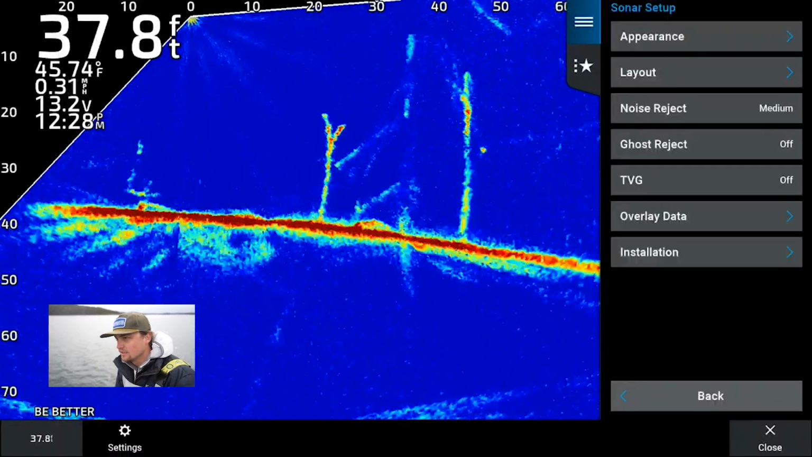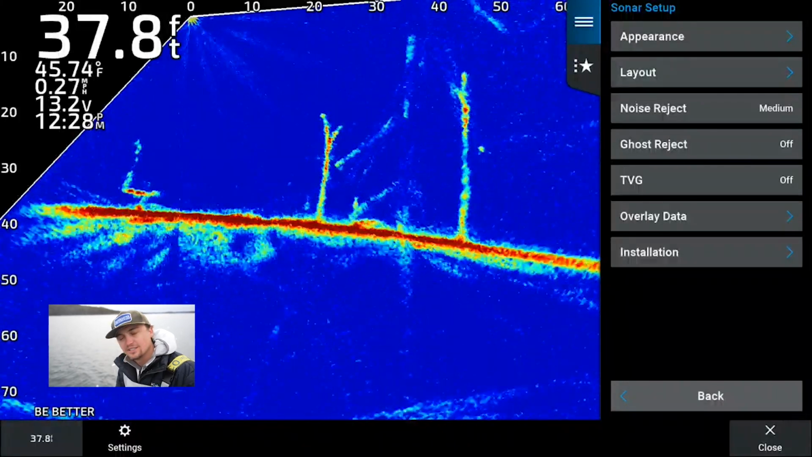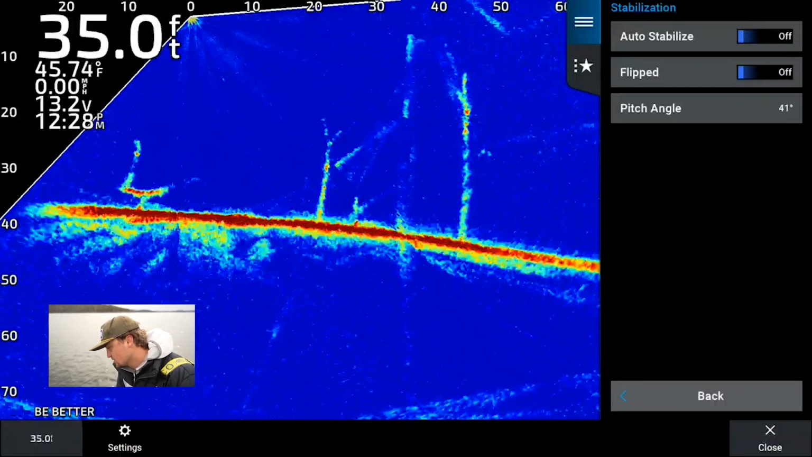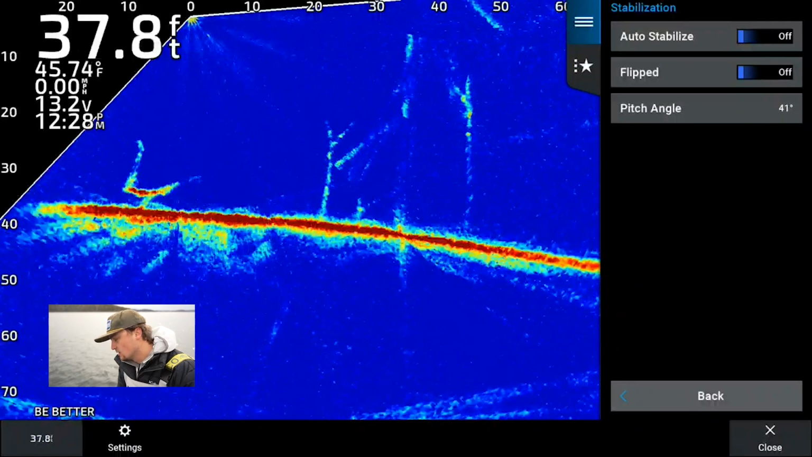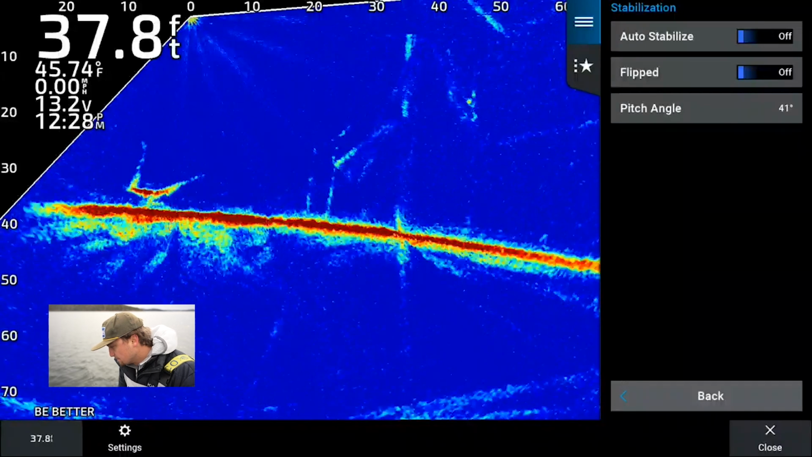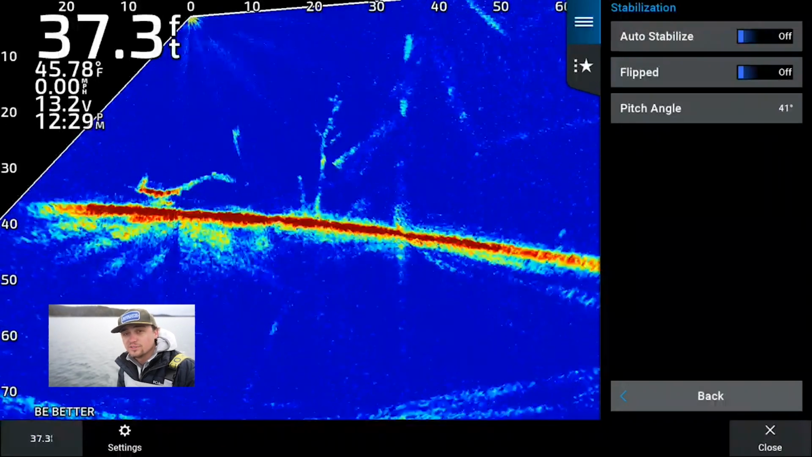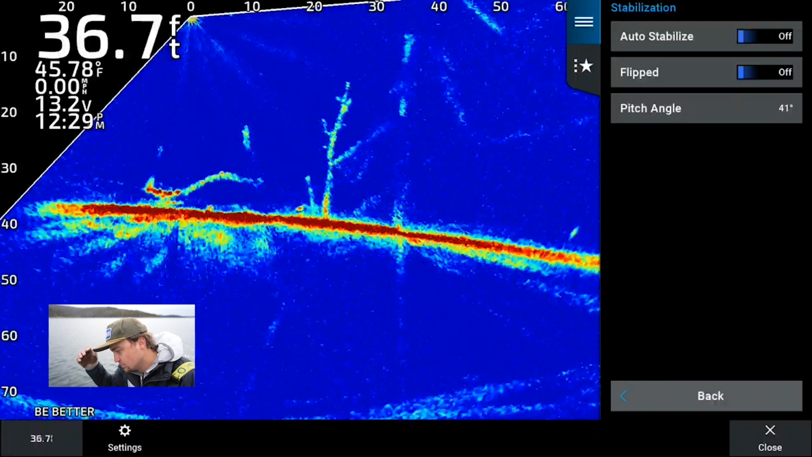That key tip that I have is going to be in the installation part of the settings, and it's going to be stabilization and auto stabilize. So when you guys first open this up, it's going to show as on, and it works great. It's perfect. But there's something that you can do where you guys can honestly catch a lot more fish that most people can't see. And by turning that off, you are able to adjust your pitch angle.